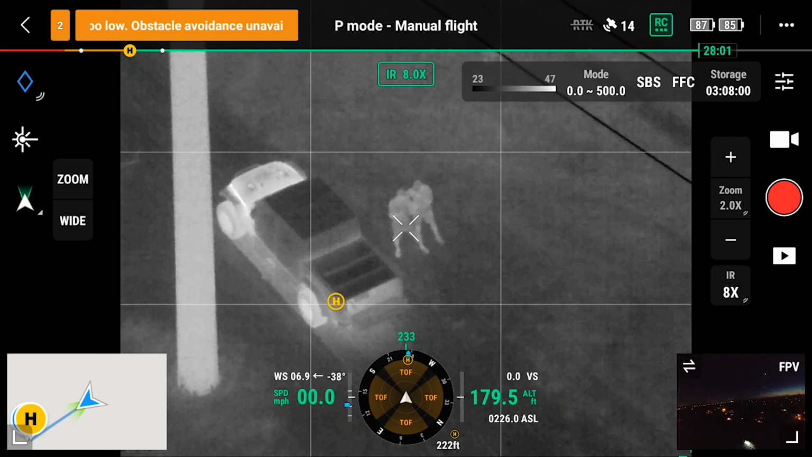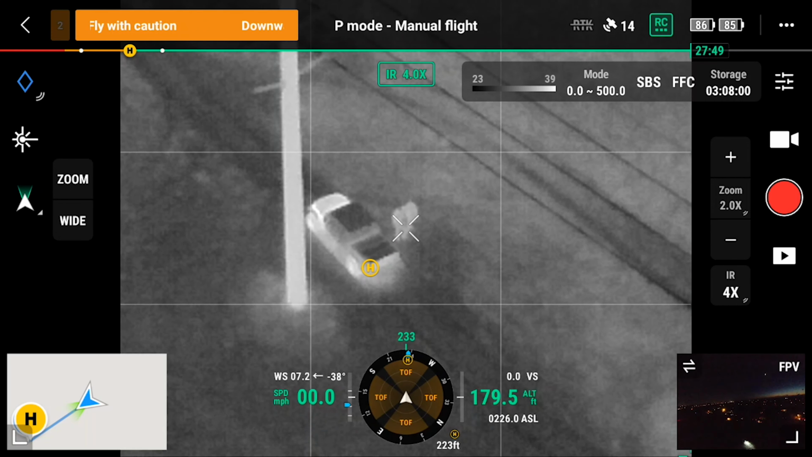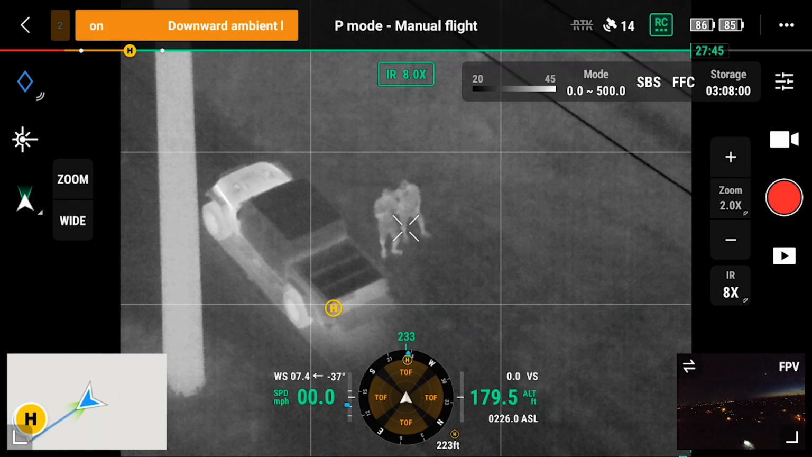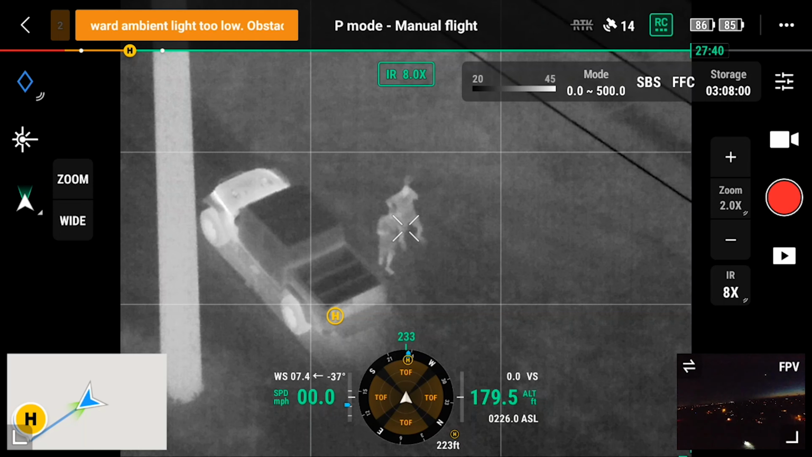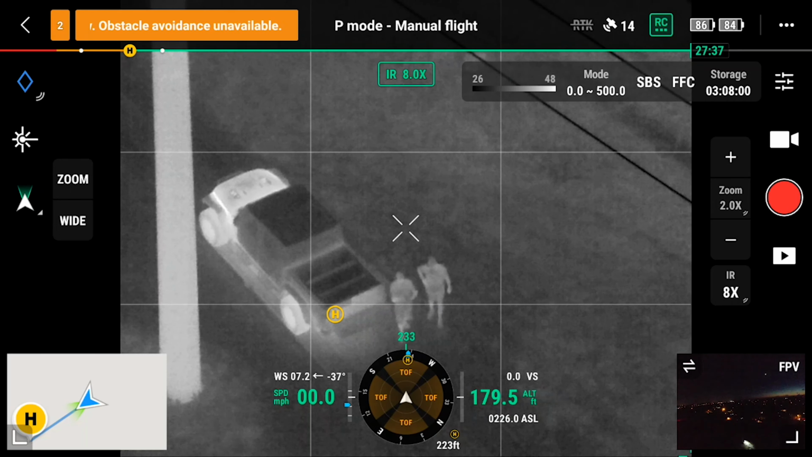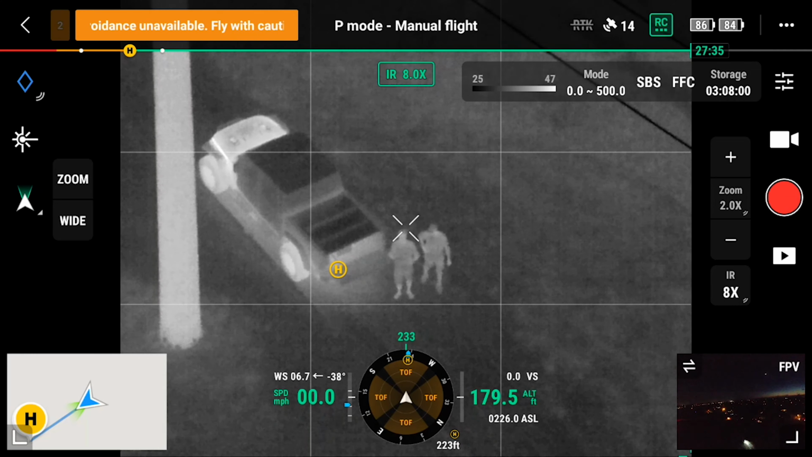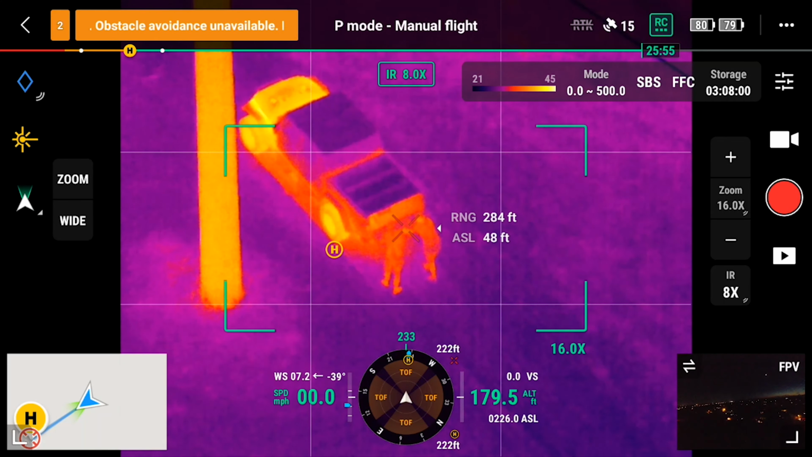Altitude was about 175 feet. I was trying to keep it safe, and there are some residential areas out here, so we weren't trying to draw too much attention, although we did a good job of drawing attention to ourselves. But anyways, using the Tele Thermal camera and that 8x zoom, it was incredible the amount of detail this camera was able to produce. Now, this is a 640 by 512 resolution, and even at a higher altitude and using the digital zoom, we were still able to make out good amounts of detail in our subjects, which I think is pretty important.